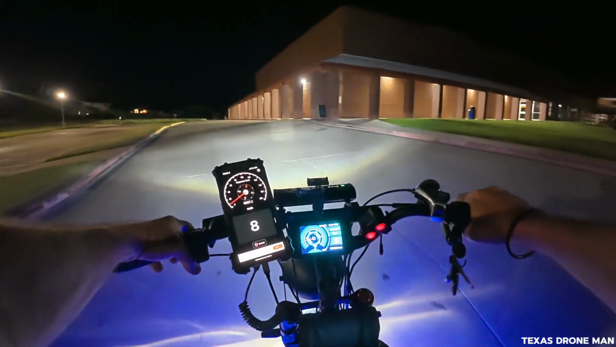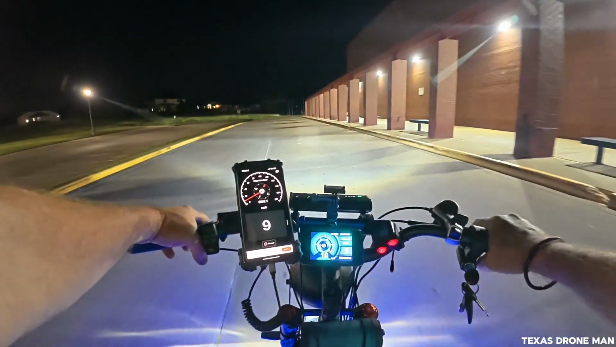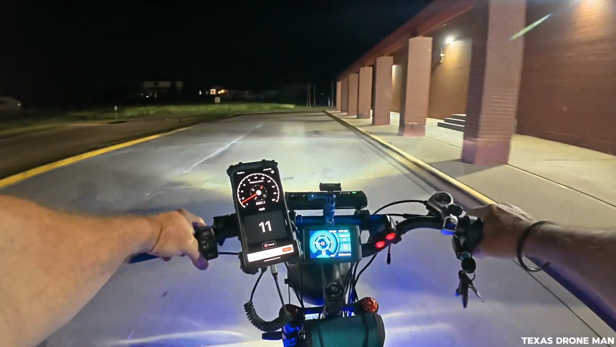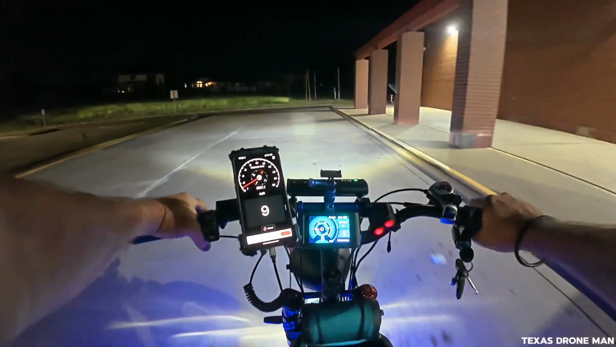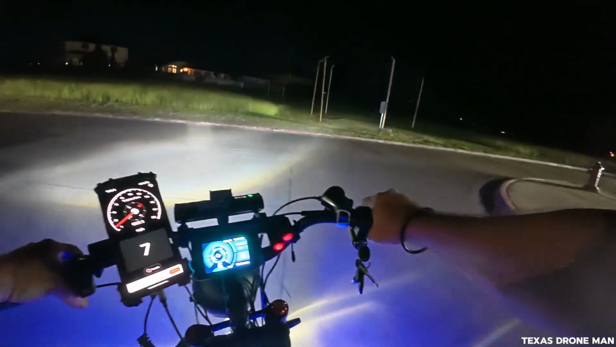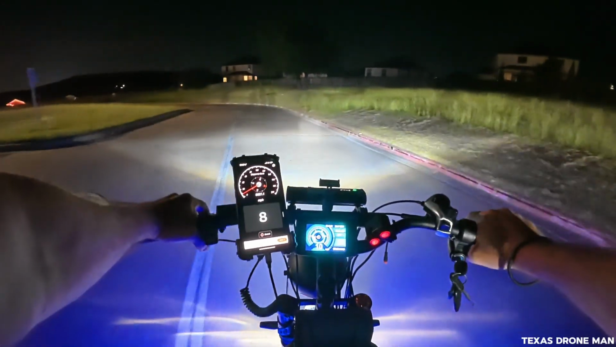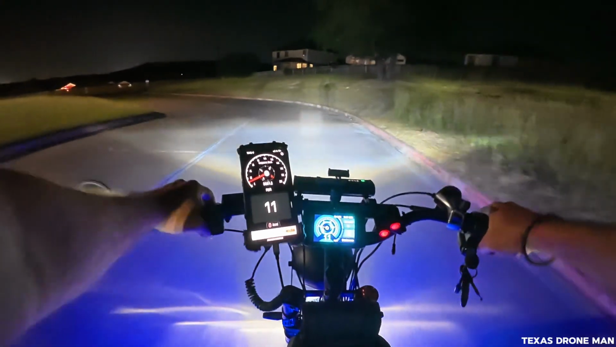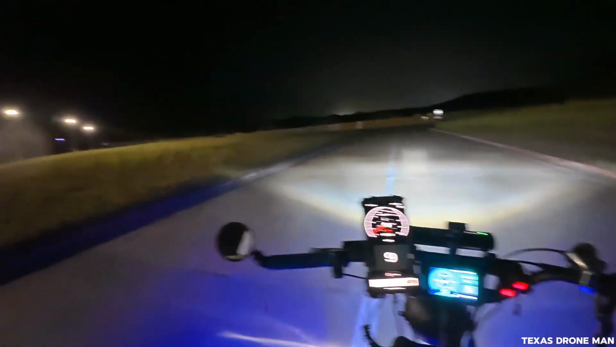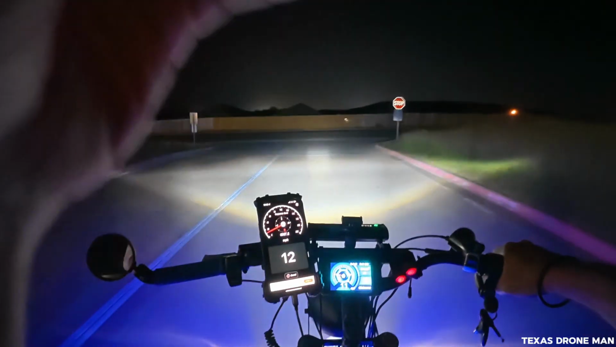Looks like there's headlights behind this school. I wonder, is somebody back there doing something they ain't supposed to, or what? I don't know what somebody's doing over there, but it probably ain't up to no good in the middle of the night. I'm trying to see what time it is. Hell, it's 10:30. I don't know why somebody would be over there at the school, but it is what it is, I guess.